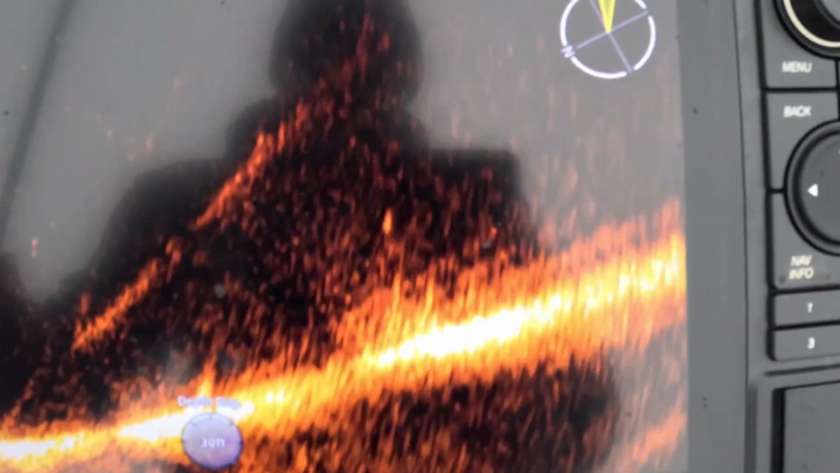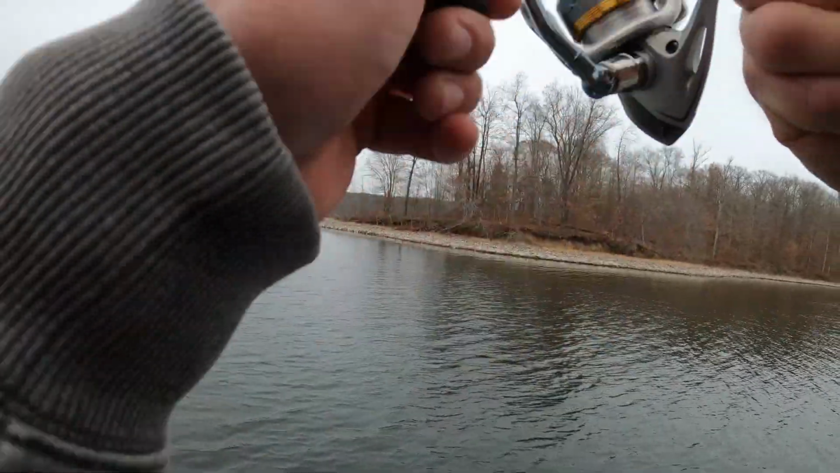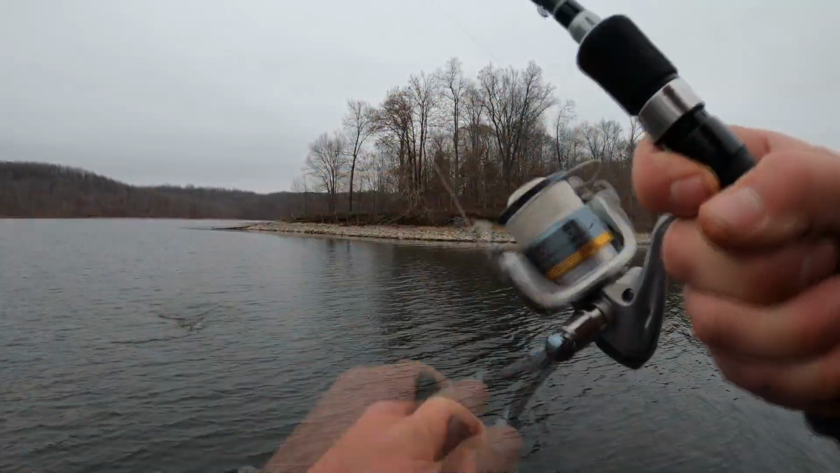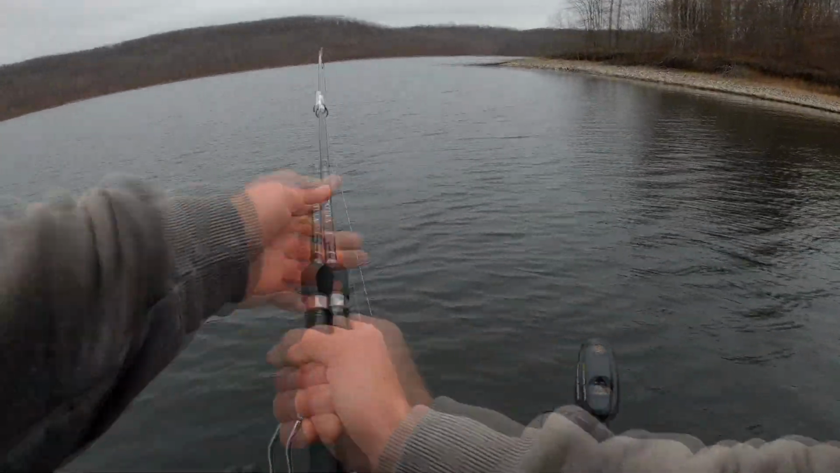Alright, there's my bait falling right into a little brush pile, and there's some fish hanging out in there. Don't know if they'll bite, but they are there. There he is. There he is. Little beaver bug. Looking at those fish down there. There's a little brush pile. I'll show you what I was looking at.